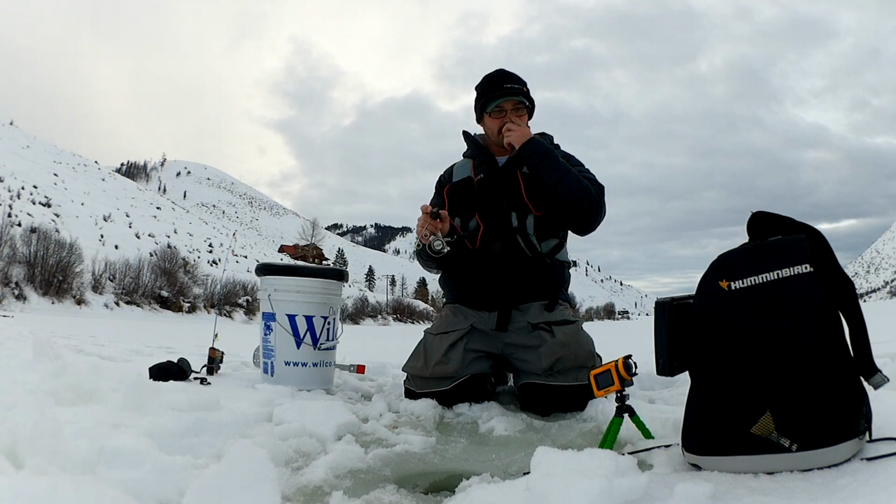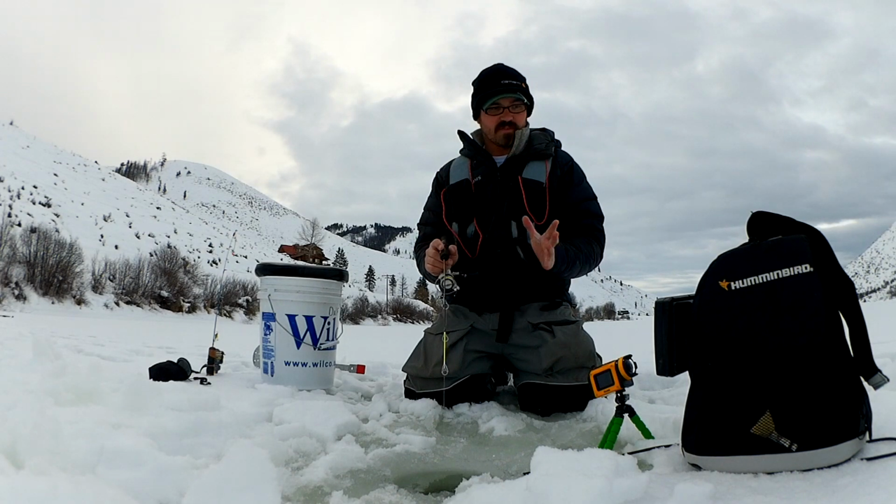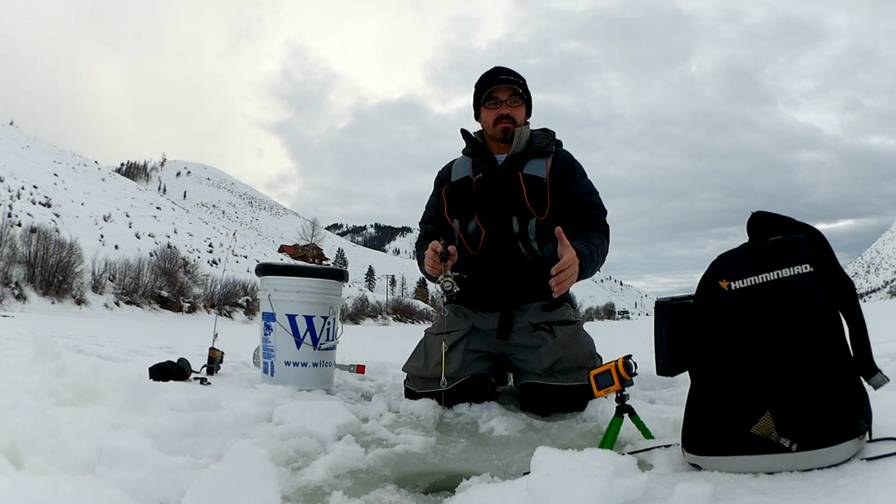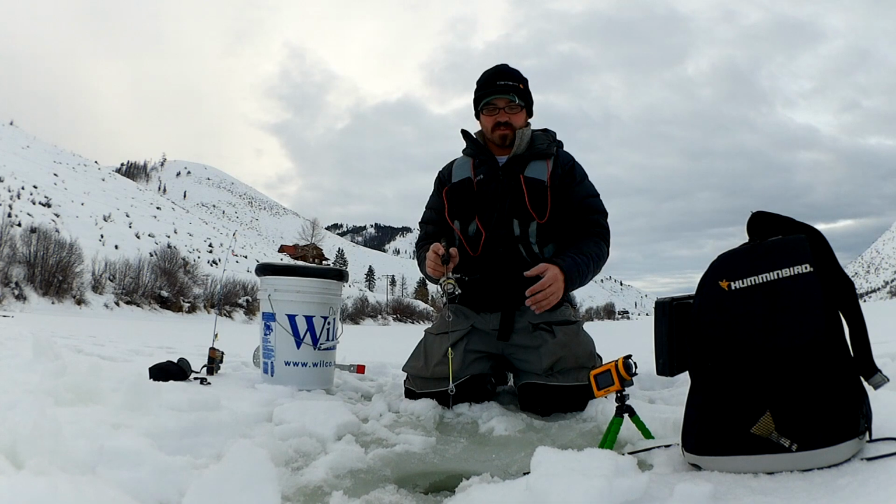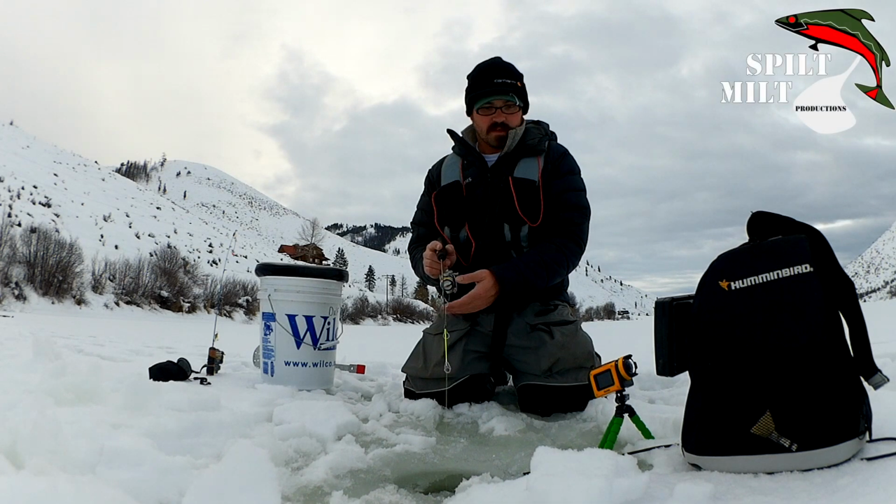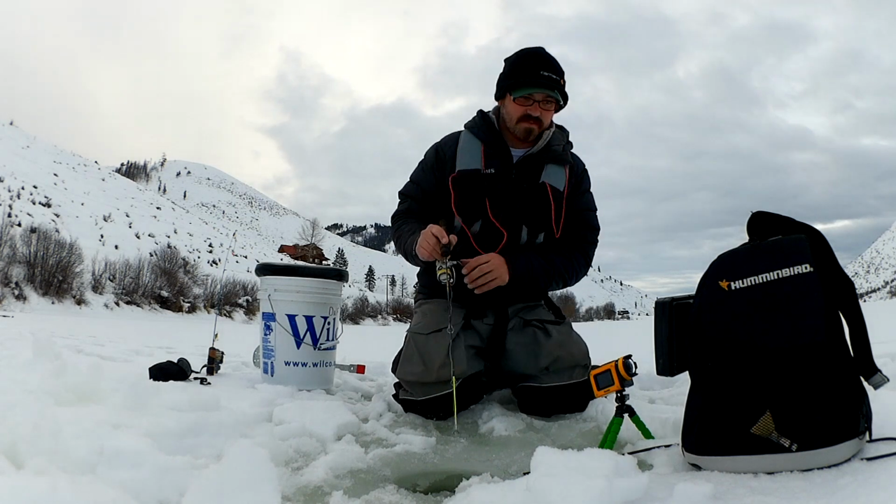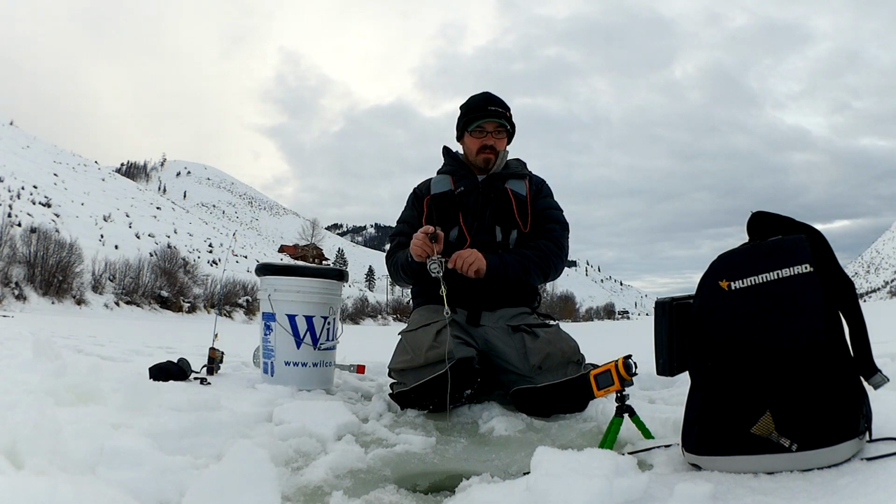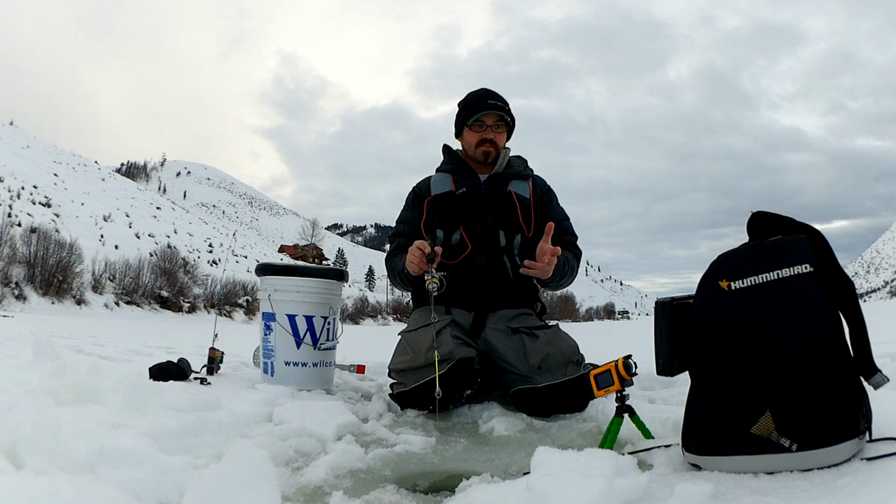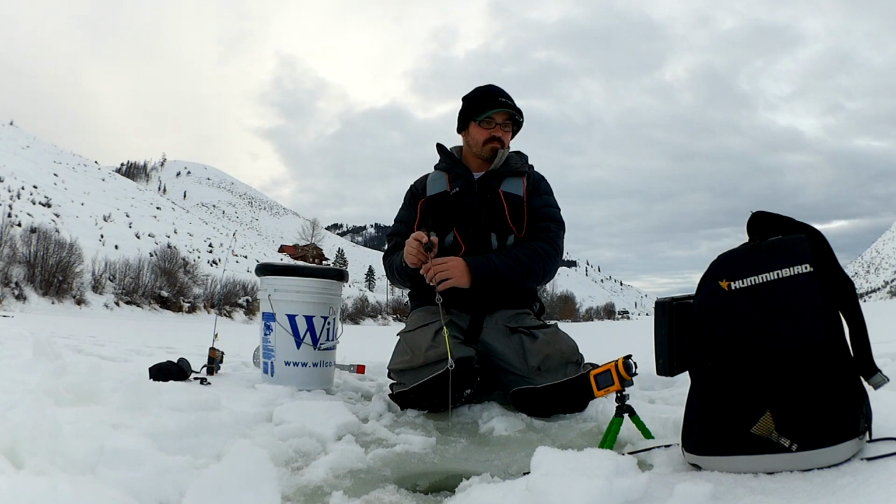So I've been getting a lot of questions about what I'm seeing on my fish finder, so I was going to show you some examples of how I'm marking my lure and how I'm seeing fish on the fish finder and how they're responding. So I use a Helix 5 fish finder. What's neat about the Helix is that it has both a flasher setting and traditional sonar.